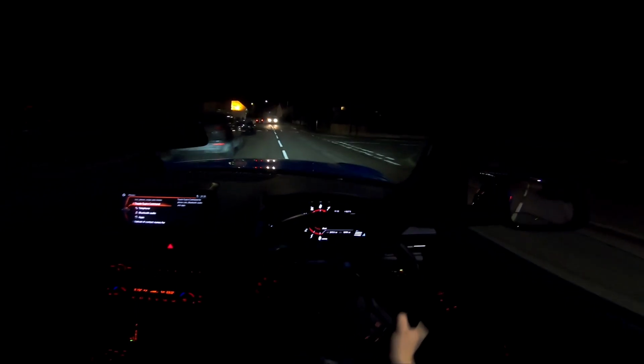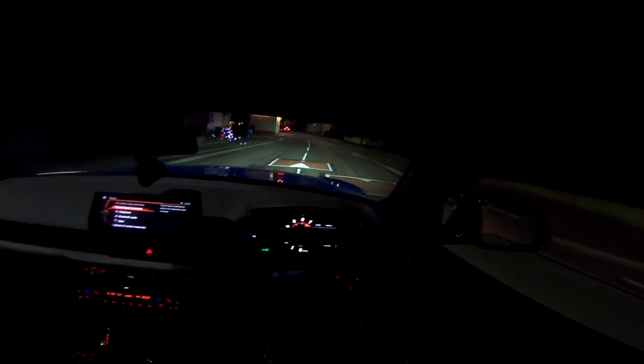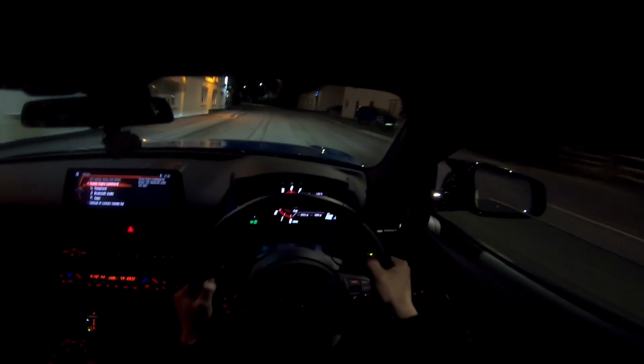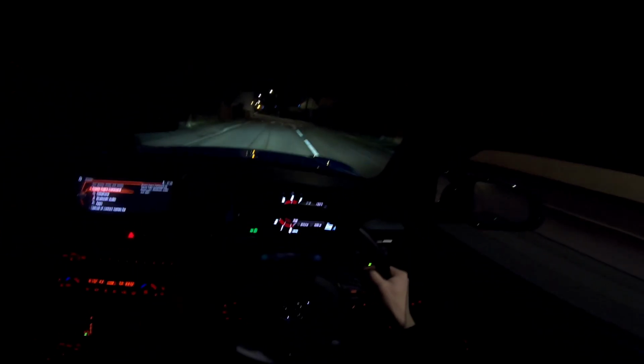Try and creep past these people so they don't see the GoPro on my head. I don't think we're going to do that though. I hate speed bumps. But yeah, that is basically going to be my POV done.